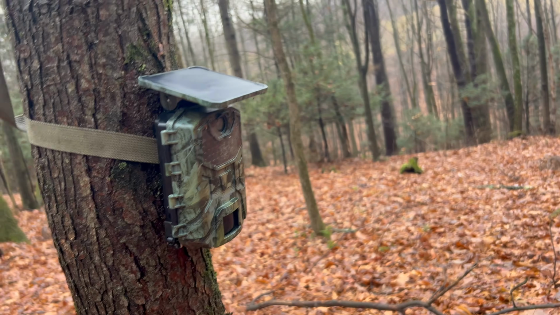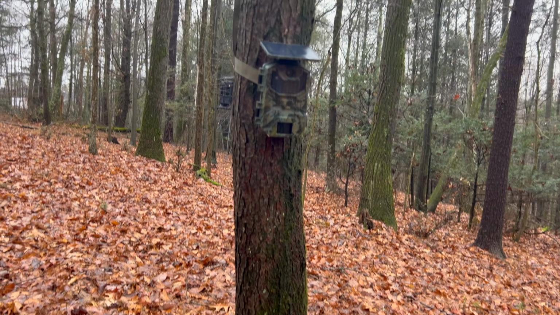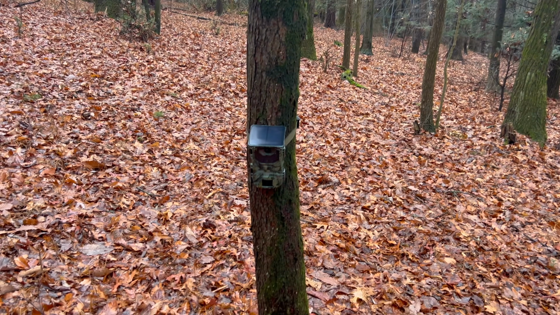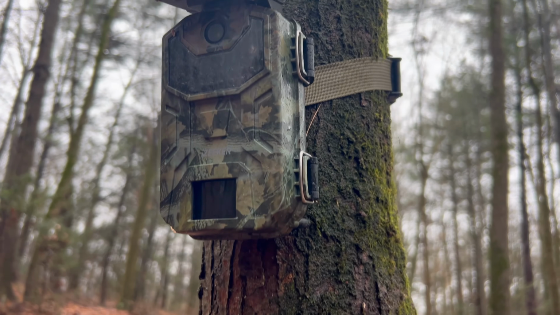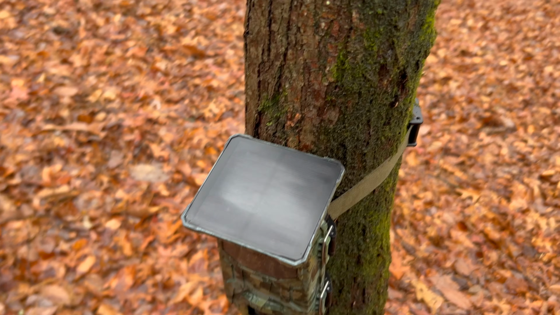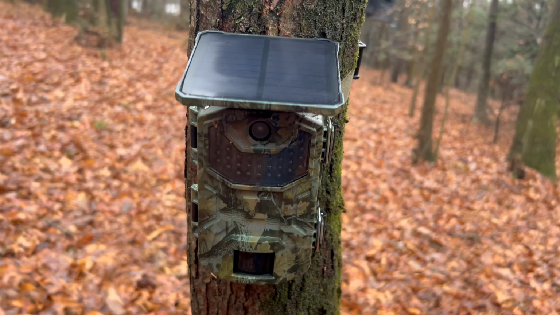A couple things I failed to mention in the video. It does take standard size SD cards. It takes 4 AA batteries. And yeah, the battery life's great on it. I left it out for 10 months. It wasn't running the whole time, on and off, but that solar panel was able to recharge it. And as you guys saw in the video, I still had 99, 100% left of battery life on the camera when I went to mess with it for this video. So I would recommend it. I think it's a great camera.